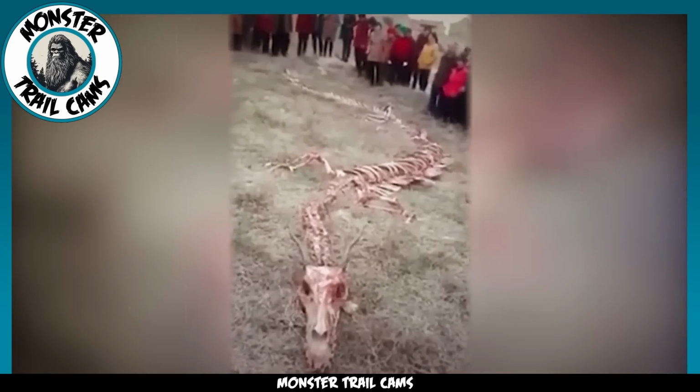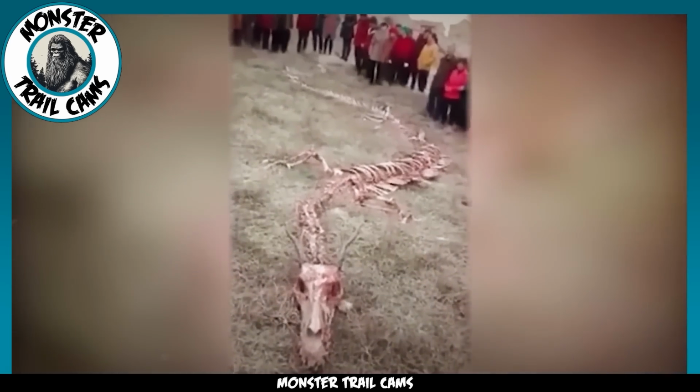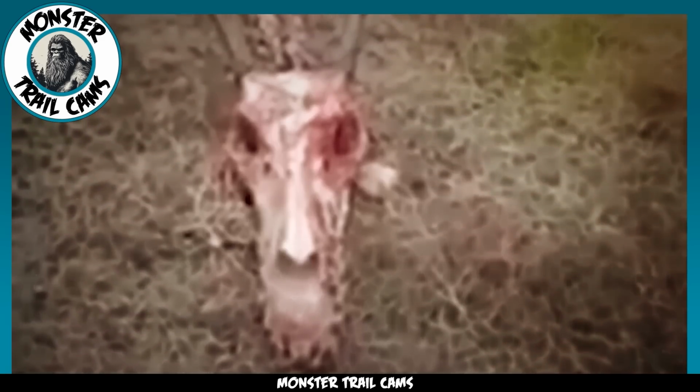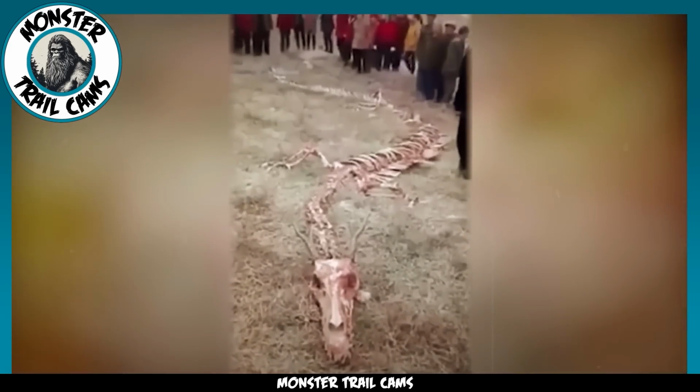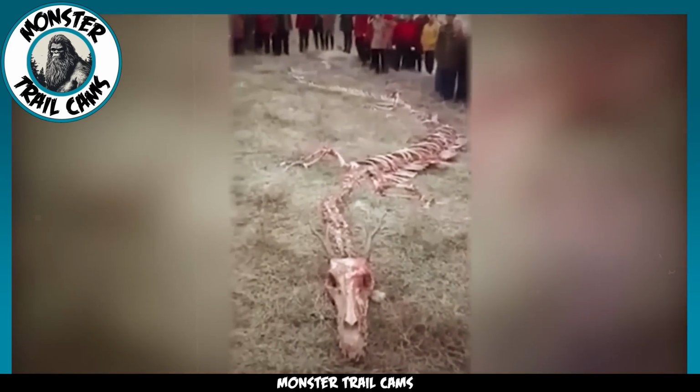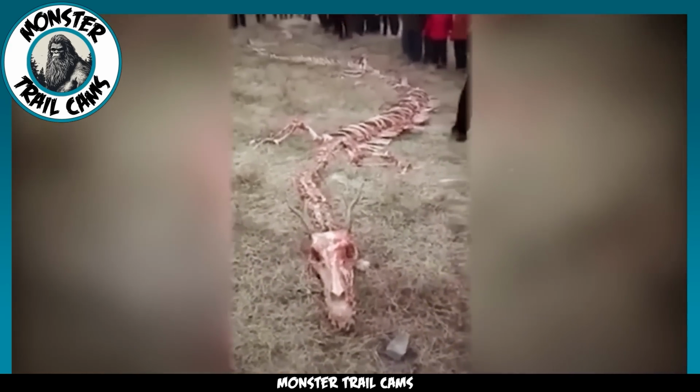Here's something we can say we've never seen before on this channel. Take a look at this dragon skeleton laid out in an open field. It even has what appears to be fresh blood and skin fragments on it. Needless to say, we're a bit skeptical, all things considered.